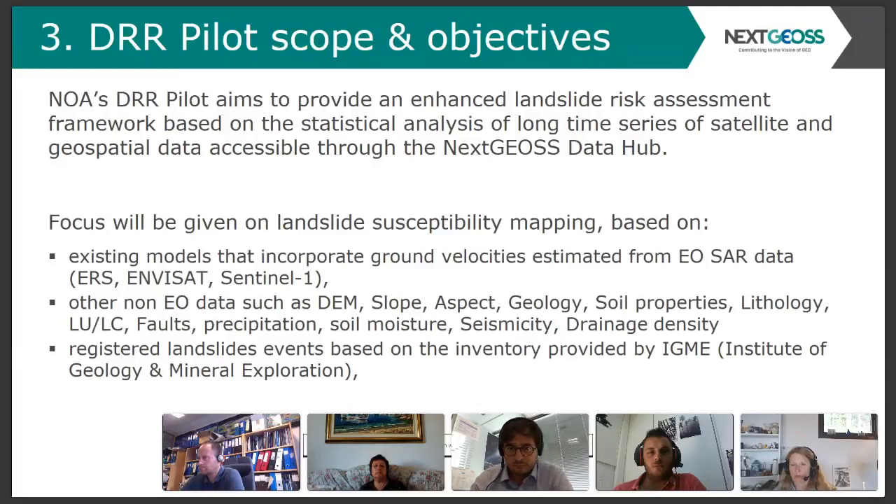The enablers of this pilot are mainly two. On the one hand, we have some access to unique data sets from a single access point, and this will be primarily the Nextgeoss point of reference, let's say.